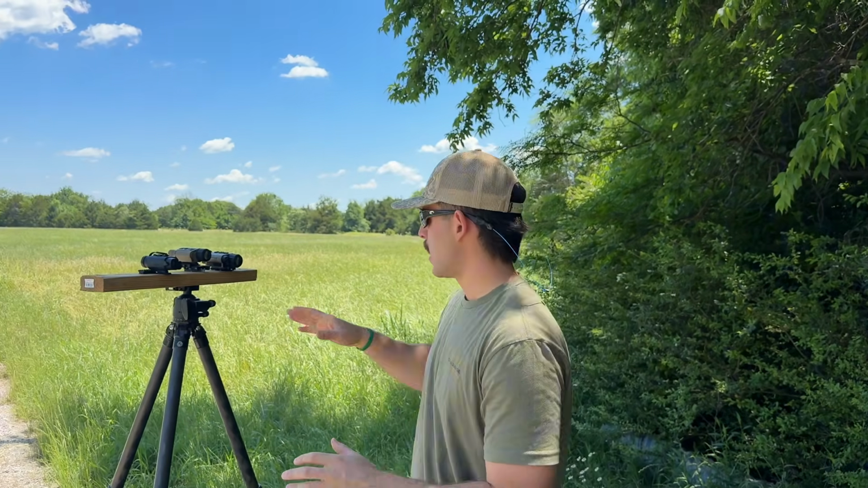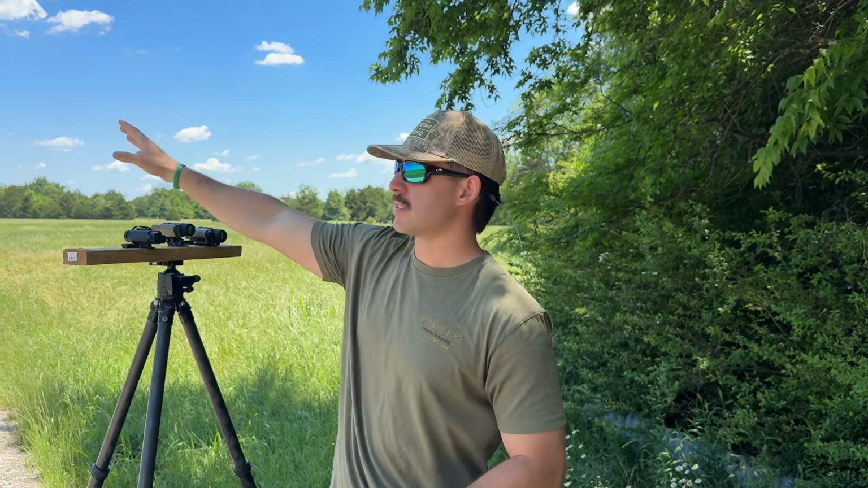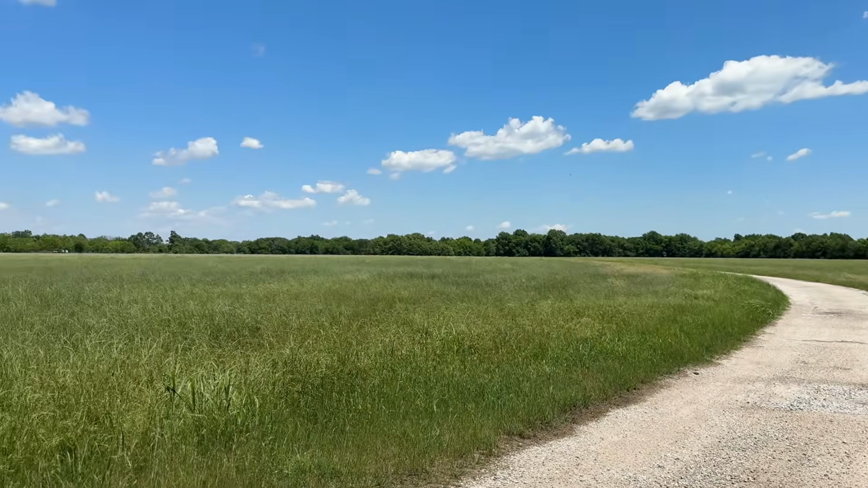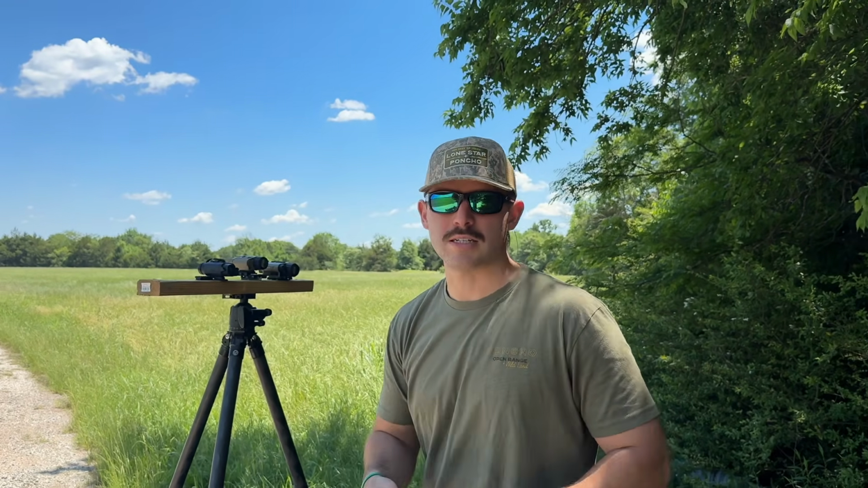Now that you guys have kind of seen a close-up of the scopes, I have my little makeshift rig right here where I can really put all three units side by side. I'm gonna have Wills go out into this massive field. You can show them this massive field that we have over here. It's, I don't know, 1,200 to 1,500 yards. I'm gonna have Wills go down there. We're gonna do about 50 yards, 100 yards, and then 200 yards.